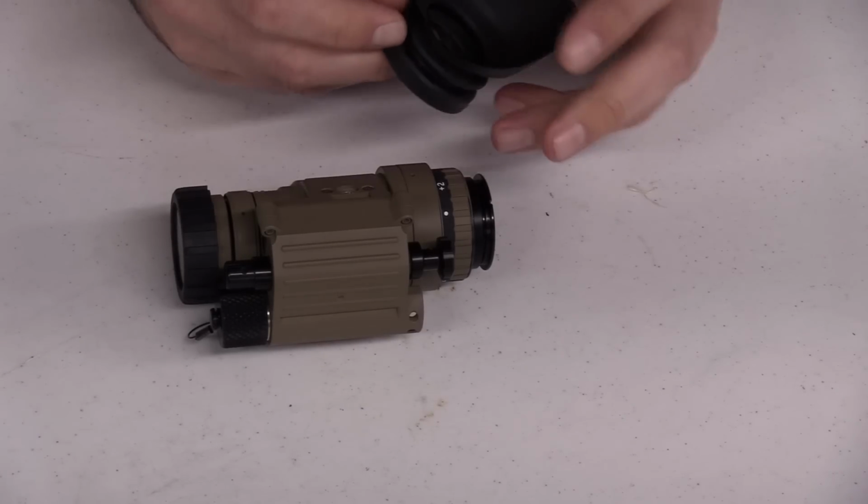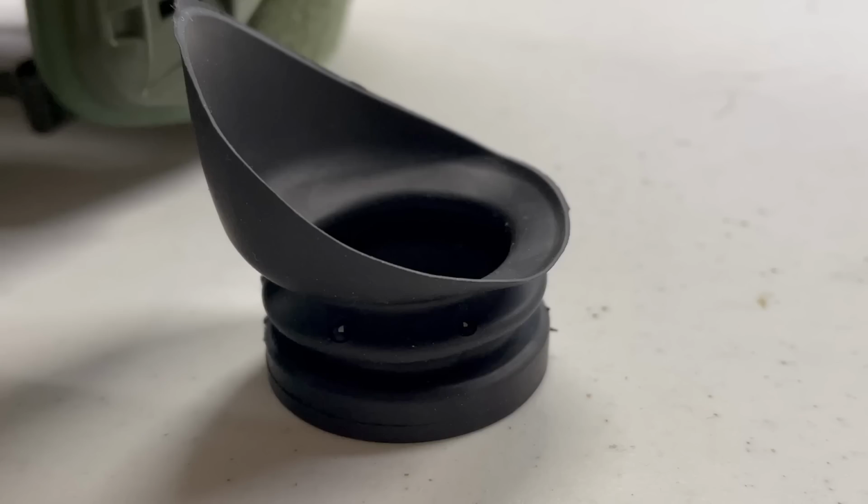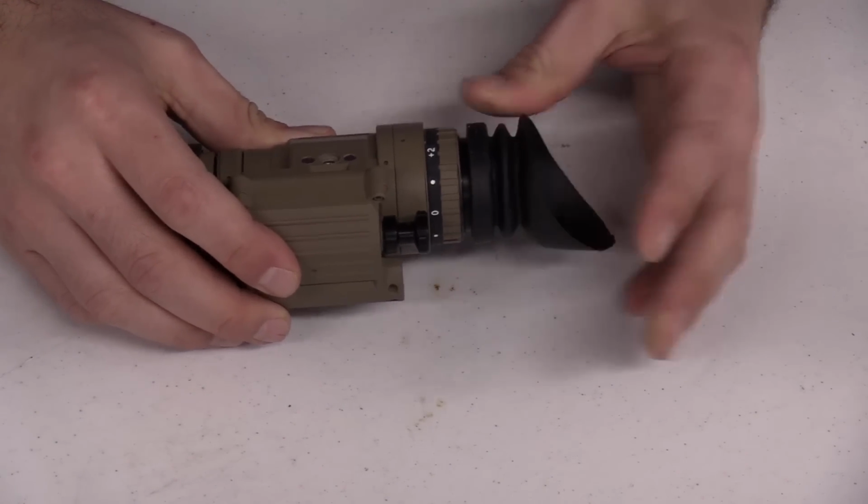I hate these. I absolutely hate these, but they do help with the back blast a little bit from the light. This is just an eye cover. It just kind of smooshes on there right like that.